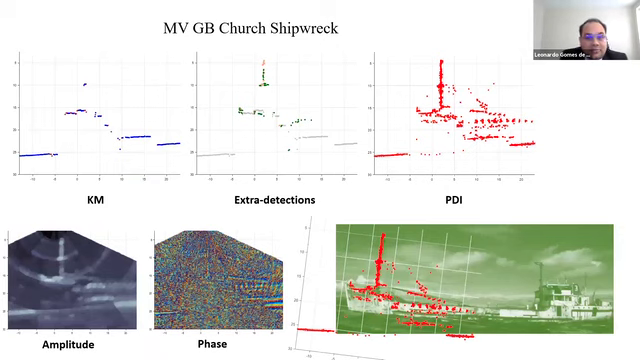Example number 7, the longitudinal profile of GB Church. Again, the Kongsberg solution is limited to one solution per beam. Extra detection can highlight the upper part of the mast and indicate the presence of some ribs above the main deck. And PDI can display the mast completely, part of the loading spars, the ribs, and even submerged clouds. Just kidding, they are probably spikes.